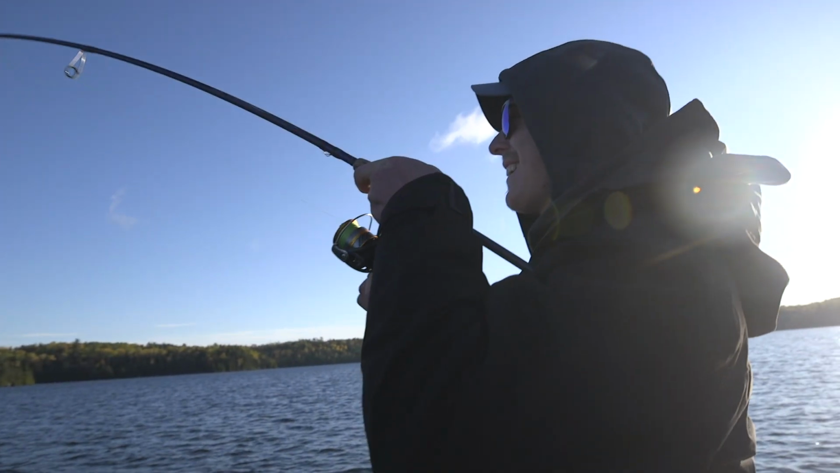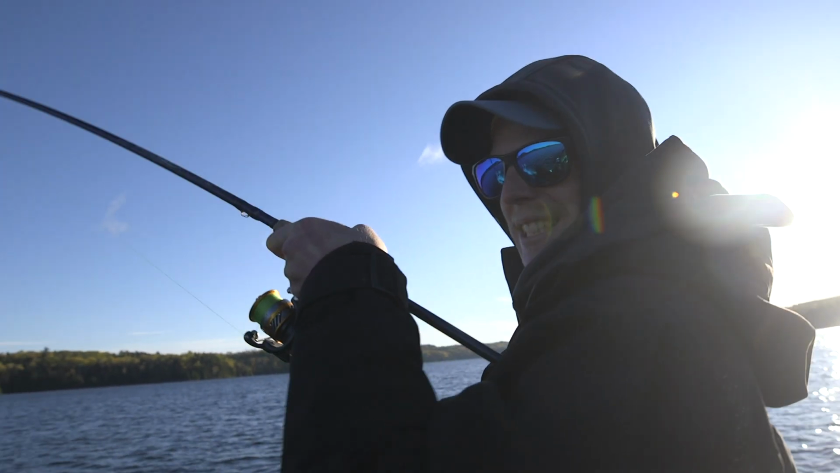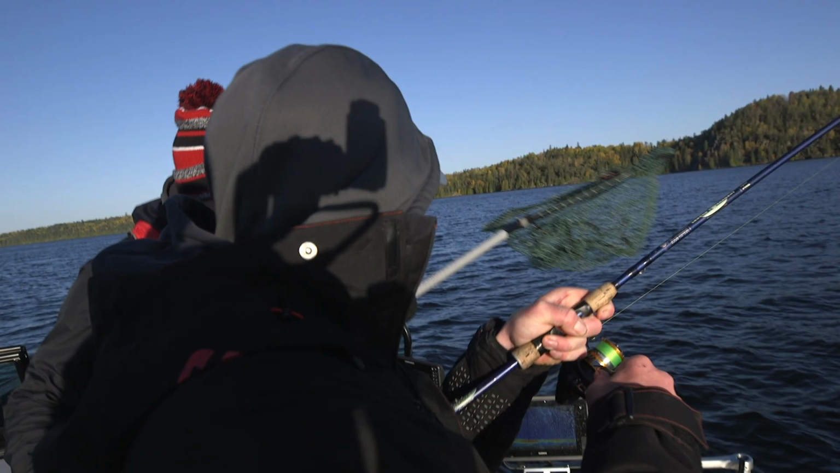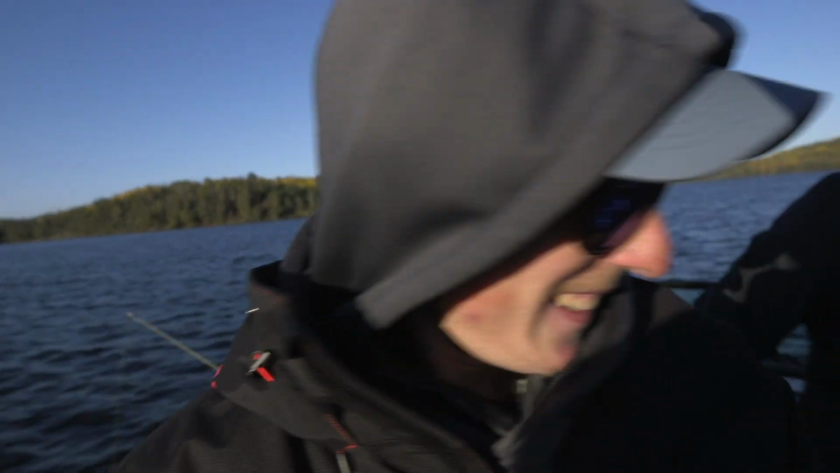That's a good fish. Yeah. First fish of the morning here. Feels like a good one. Yeah, we were watching them come up on the live scope. Oh yeah, it's a big one. Here we go. That's a big one, eh? First fish of the morning, not bad.